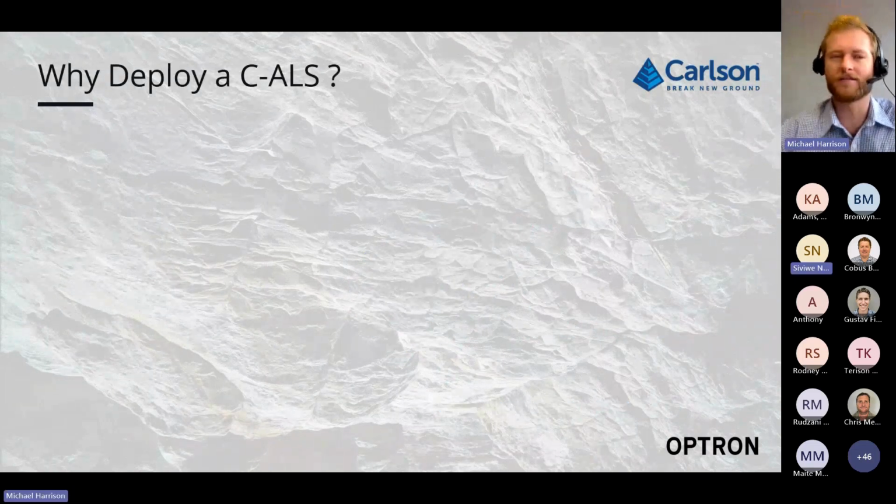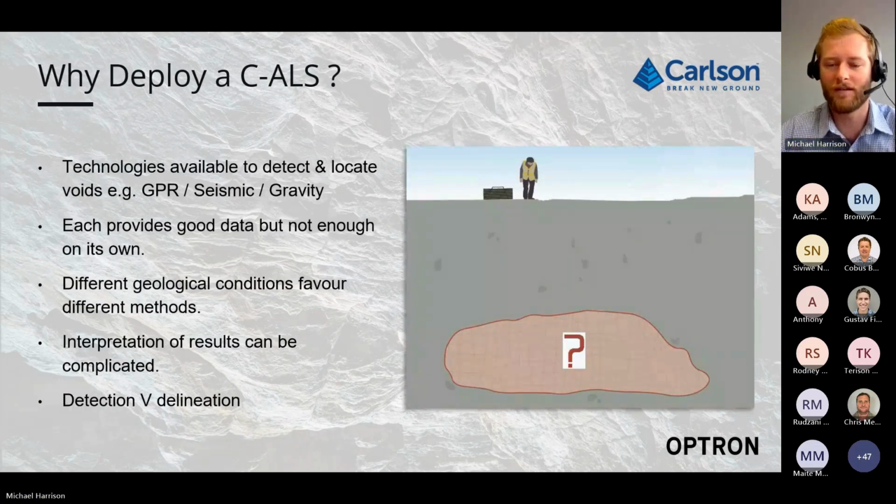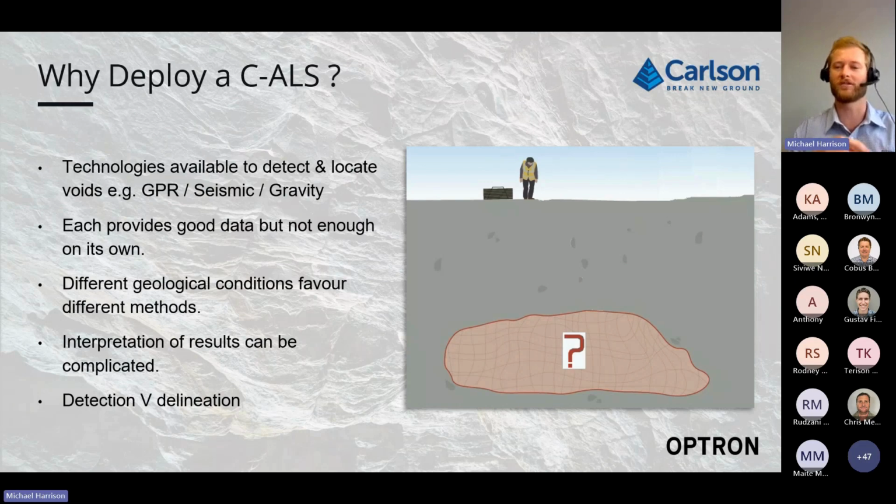So we're going to talk about why deploy a CALS, and then we're going to speak through a standard borehole CALS deployment. You can see here in this image, there's a void. We have a void underground, and this is the case in many mines, whether it's a natural void that could cause a sinkhole in the future, or if it's old underground workings. The reason to deploy a CALS would be to accurately map this void.